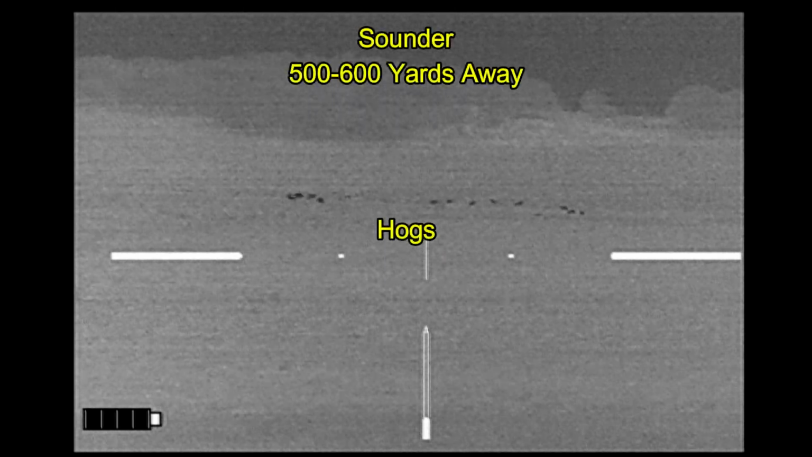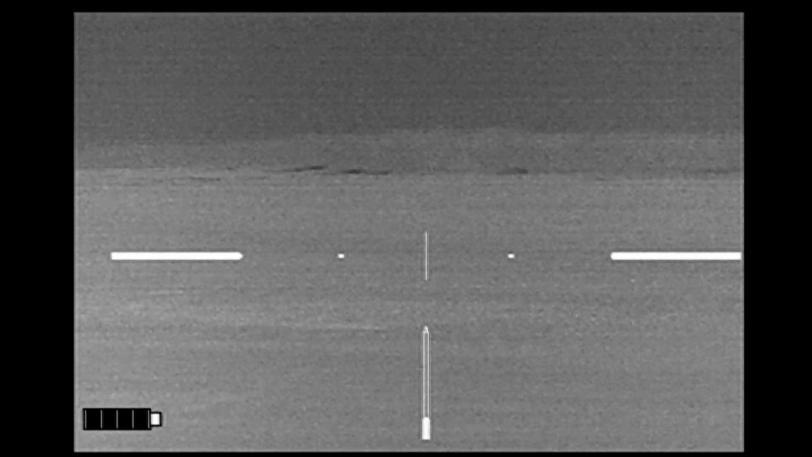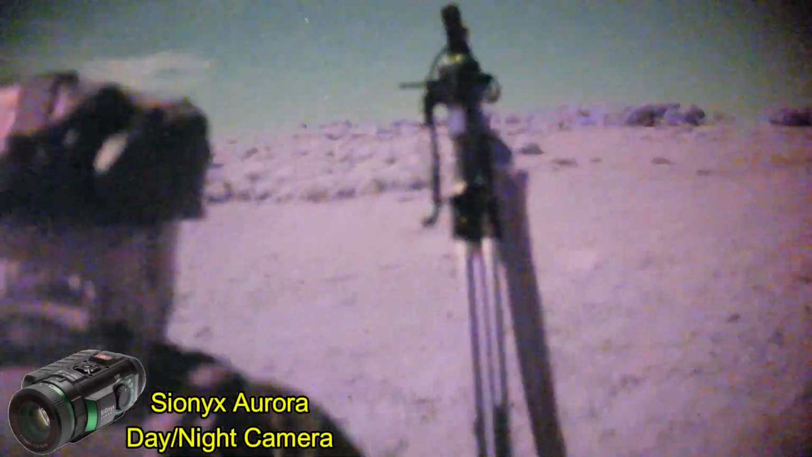Well, two properties later, we spied this sounder out there at about 500 to 600 yards. Actually, Ben spied this sounder as we were driving in, so we've gotten out of the truck. And at this point, we're about 500 yards into our stalk. Ben's using the Psionics Aurora to get recording of the stalk. We have a very bright moon at this point.